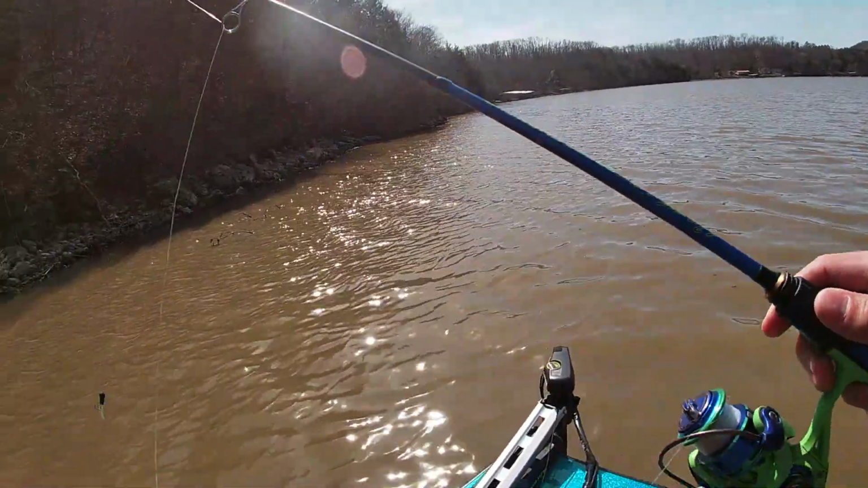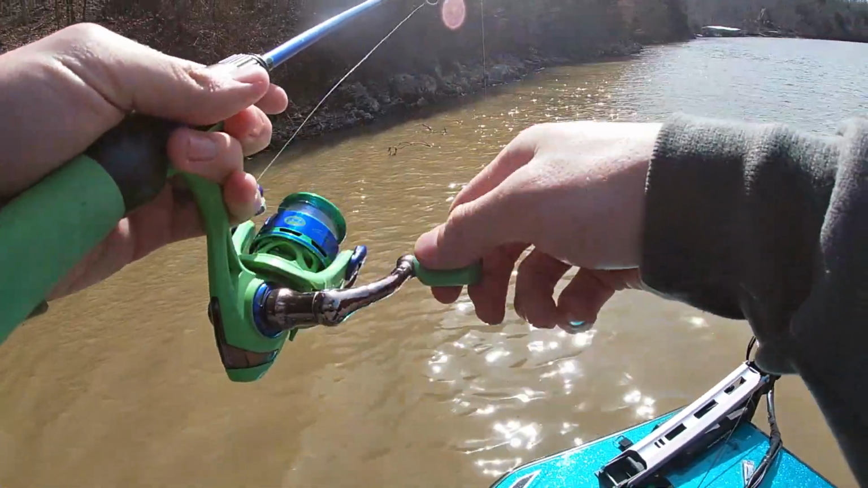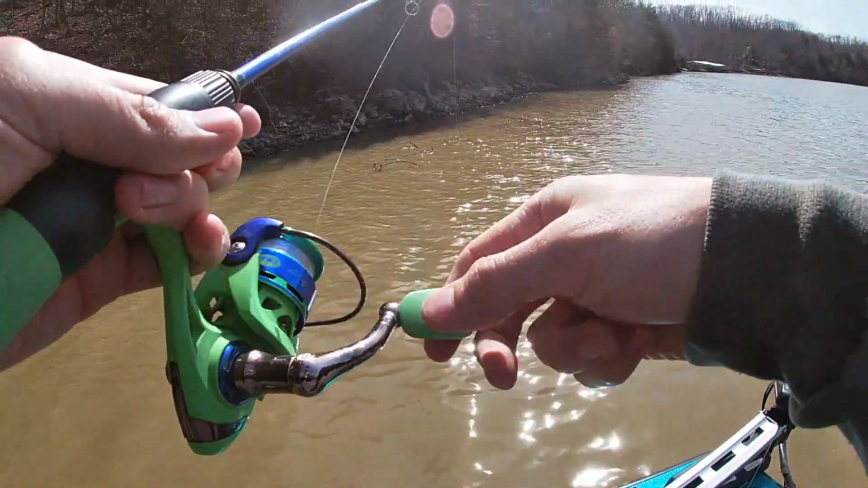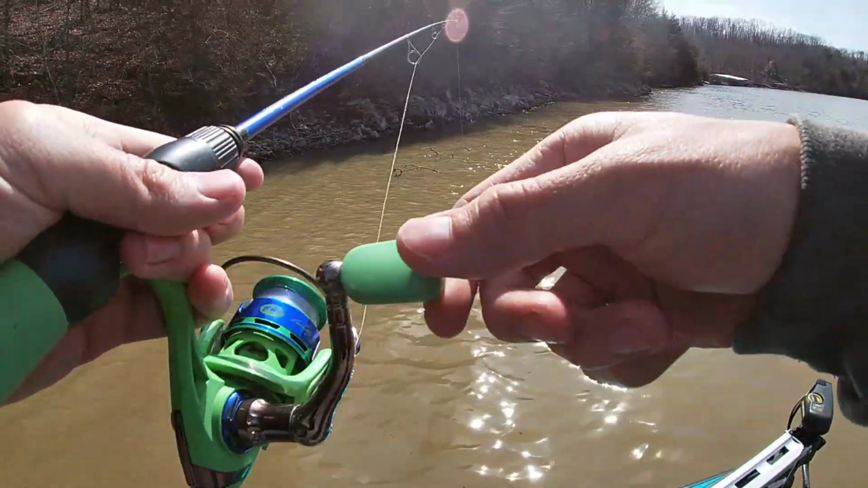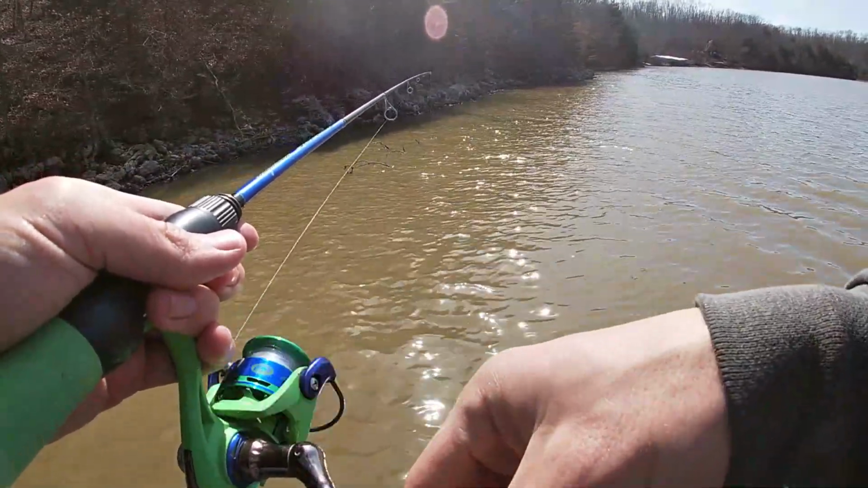Switching back over here to some crappie, guys. Bass fishing has been slow after those few I hit on that one bank there, so gonna hit a couple brush piles over here and see if we can catch a couple crappie.